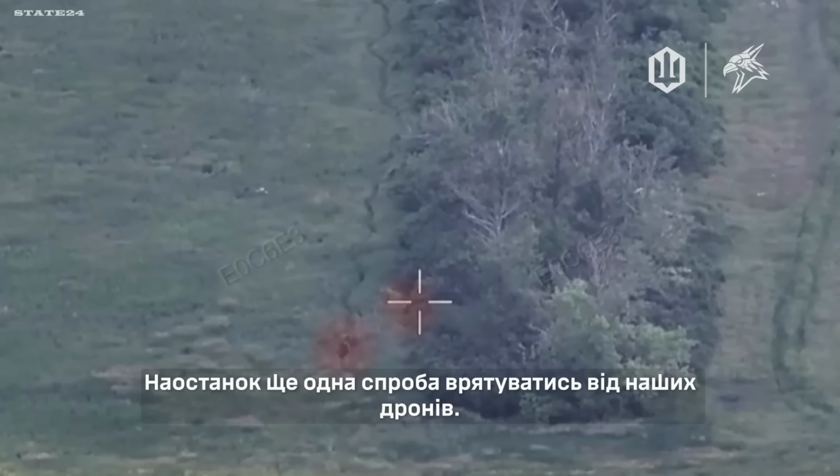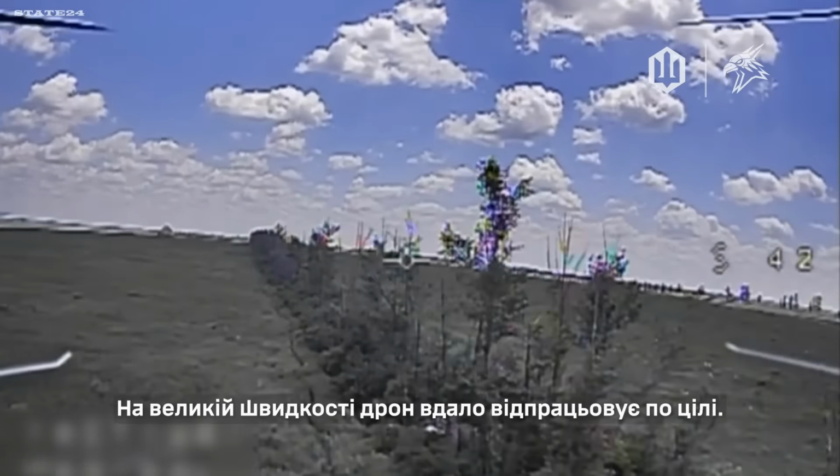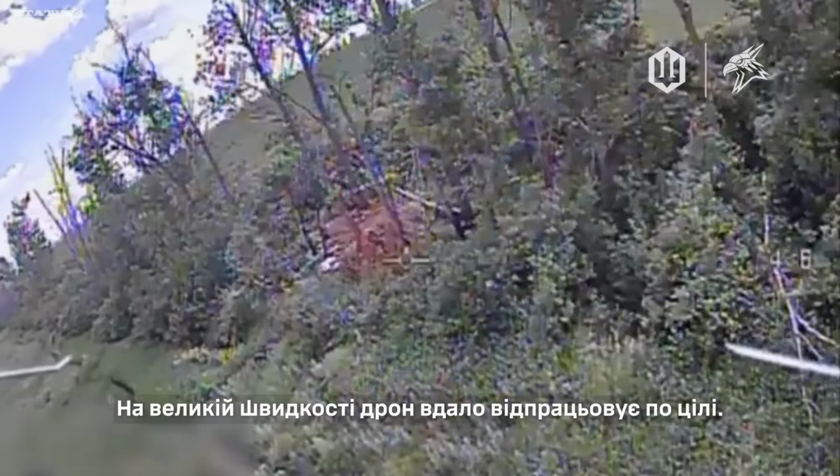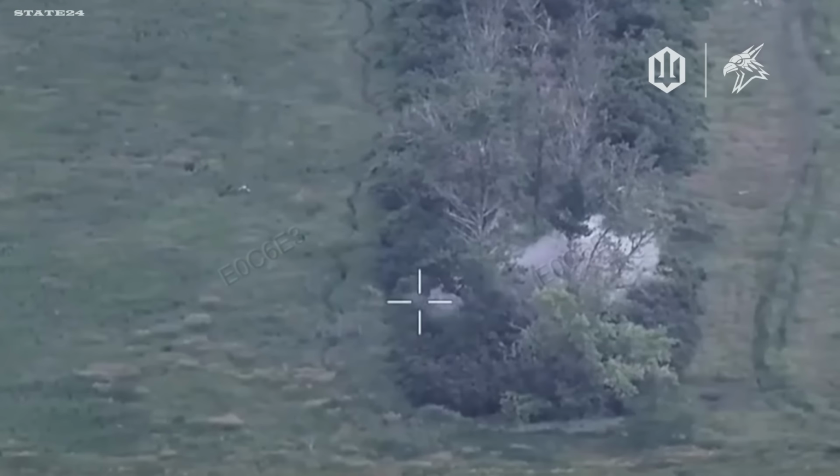Southern Donetsk. 2 Russian soldiers running toward the tree line, trying to escape a drone behind them. They disappear into the trees, hoping it's enough. A high-explosive FPV drone reaches them anyway.